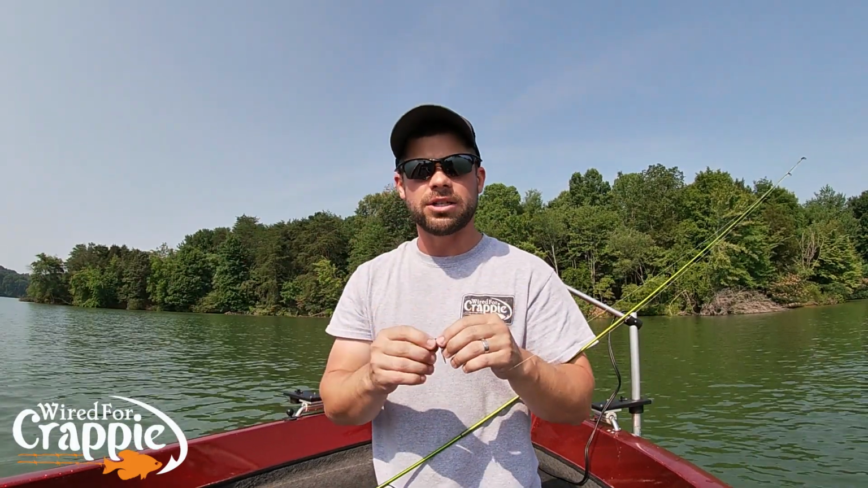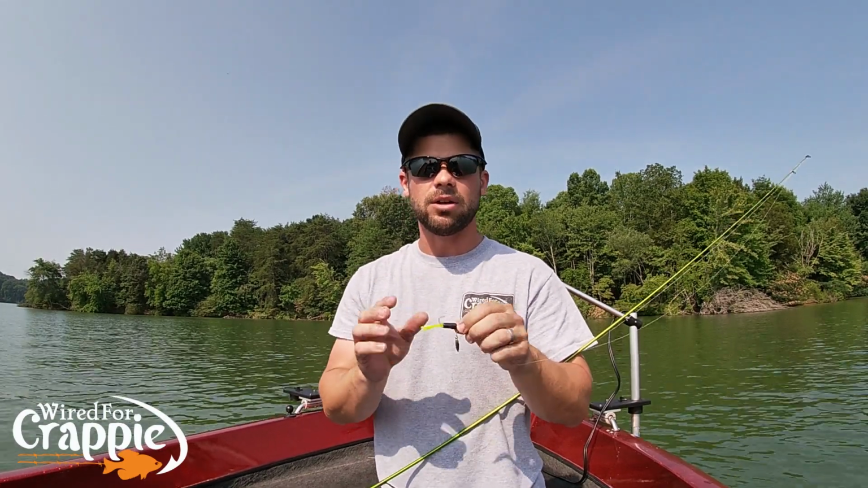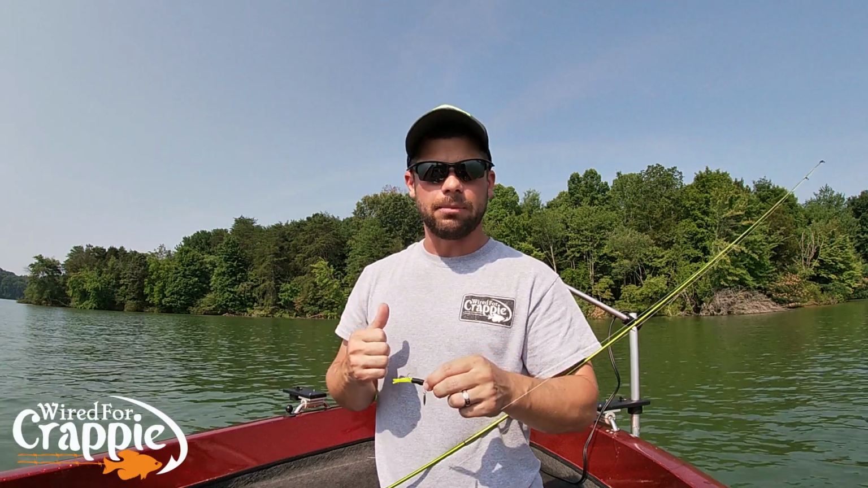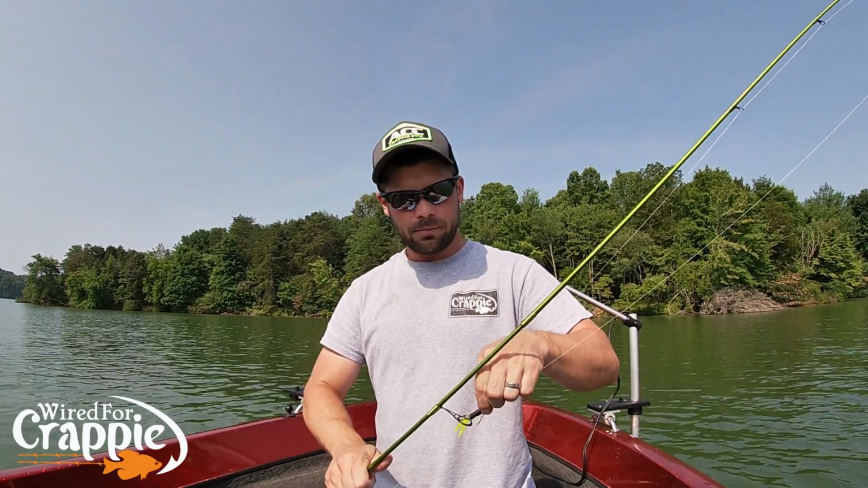That came from Mr. Curtis Hobbs at Lightwire Hooks. I've been using his hooks for a long time. It's got a light wire hook on it. It's very easy to pull out of brush if you get hung. Okay, guys? So that's my setup for the day.